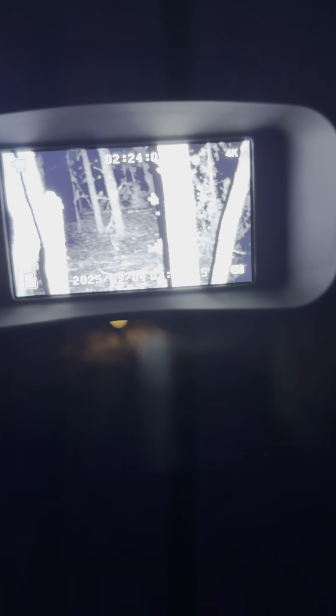Oh, these are pretty nice goggles. I got them for about $50. Look how nice those are.